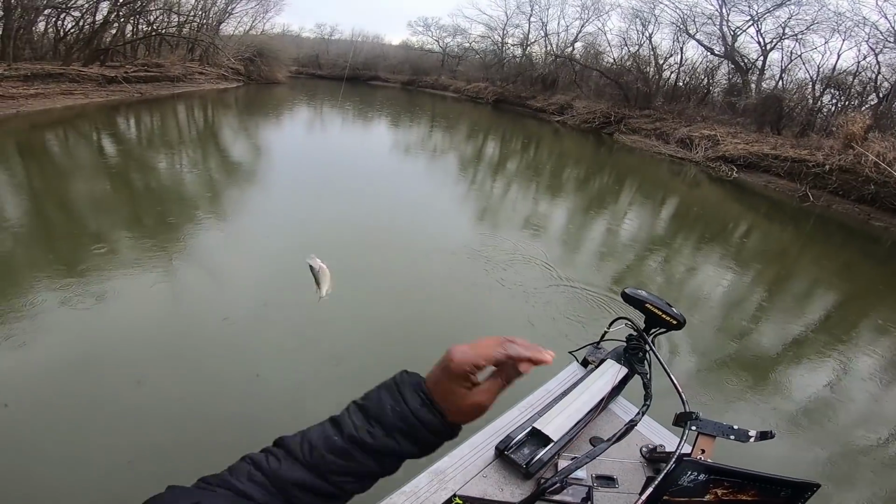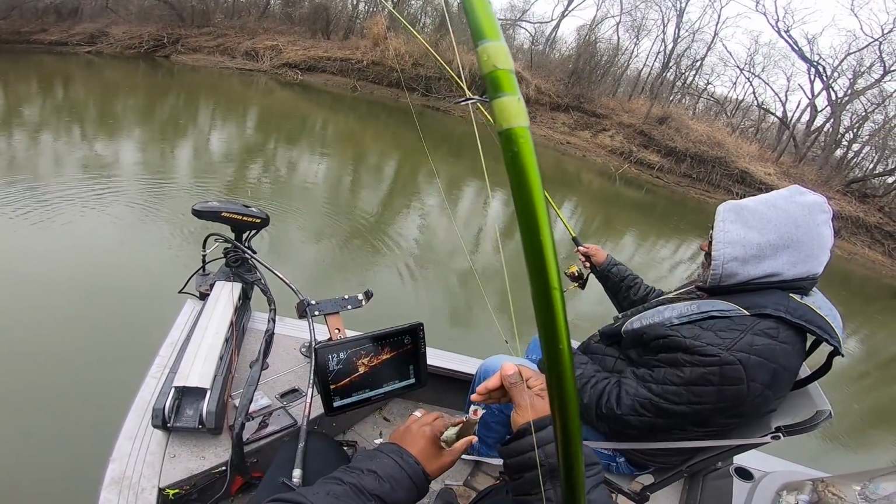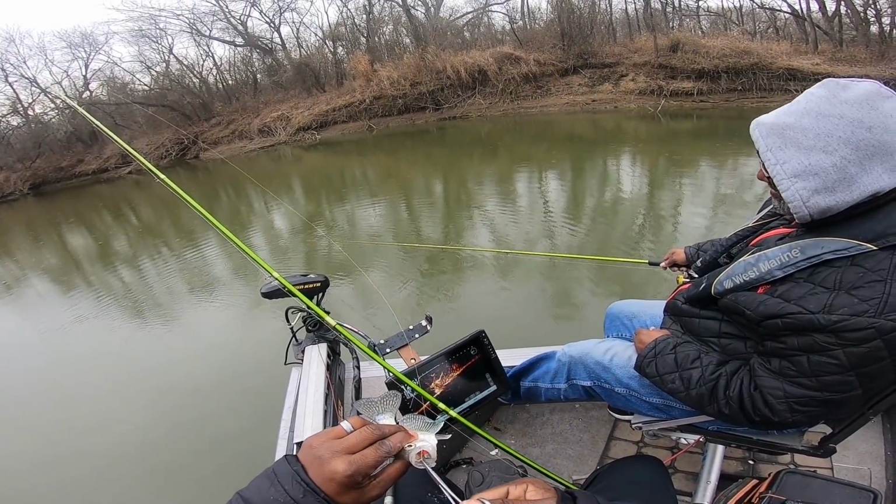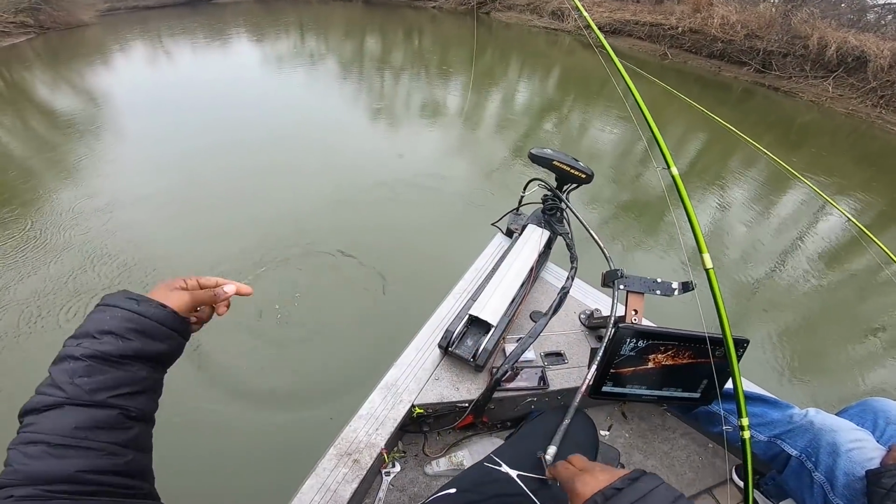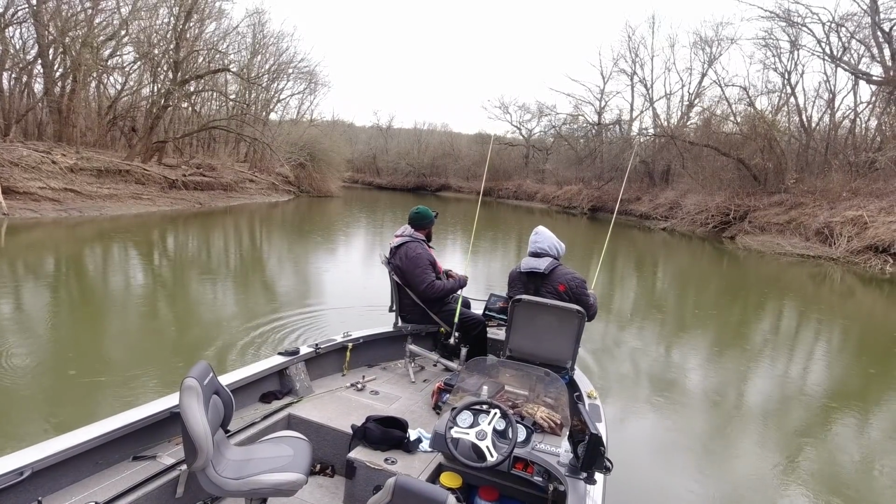All right, I said it. I said it, y'all. It's gonna be some babies in there. Boy, I wasn't lying. Barely have enough room to get the hook out of his mouth. First fish. Hopefully this one at least keeps a size in there. We're gonna keep on working.